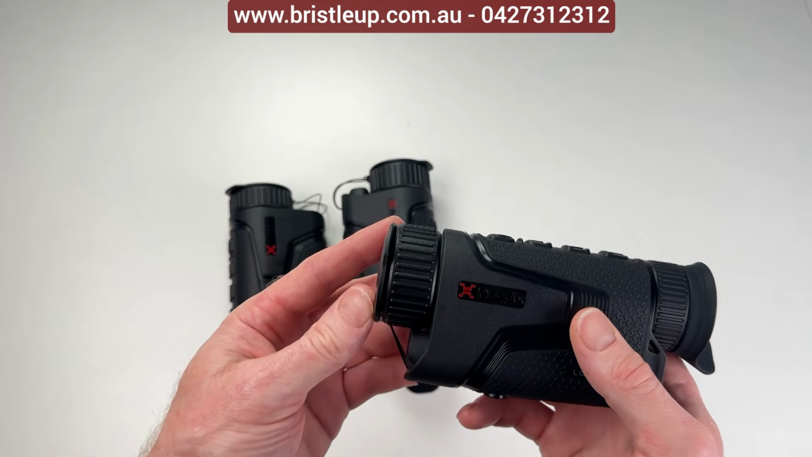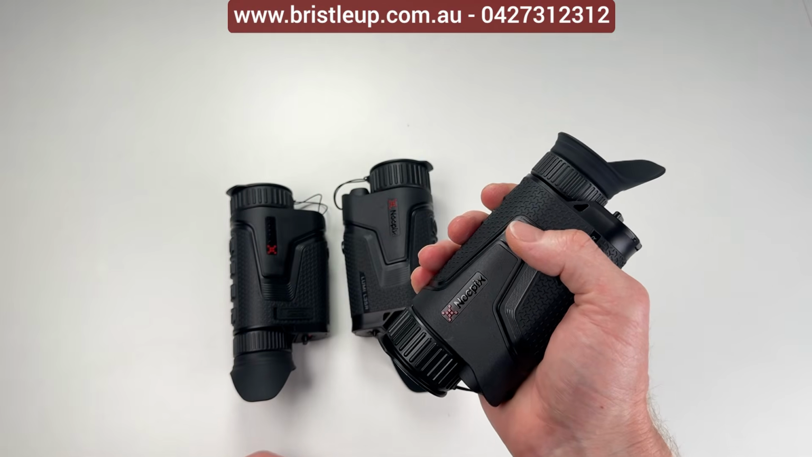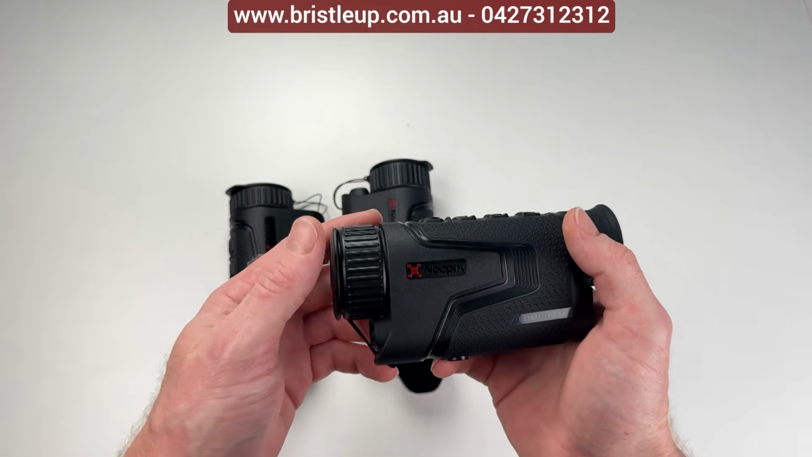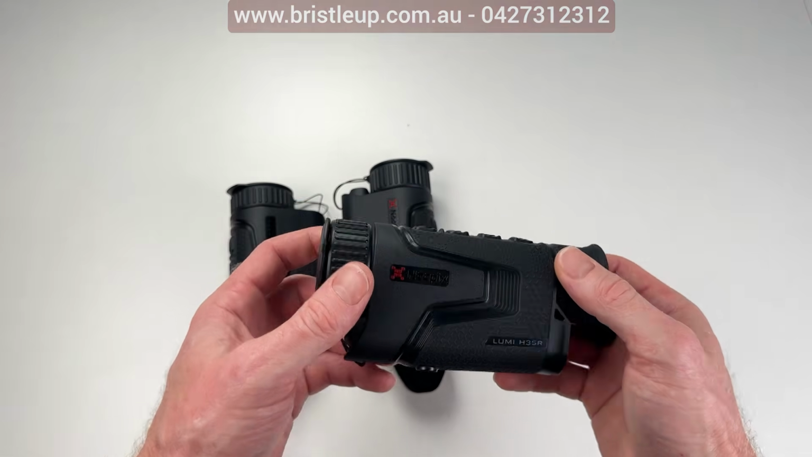Who is this device for? Well, it's for anybody that really wants a compact, lightweight device that can fit in your pocket when you're walking around, things like that. It's made for that purpose, so that's its most ideal use case.